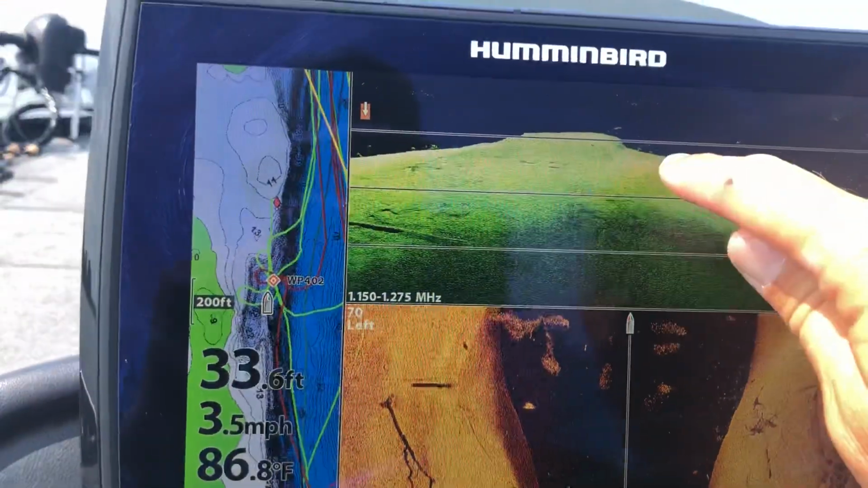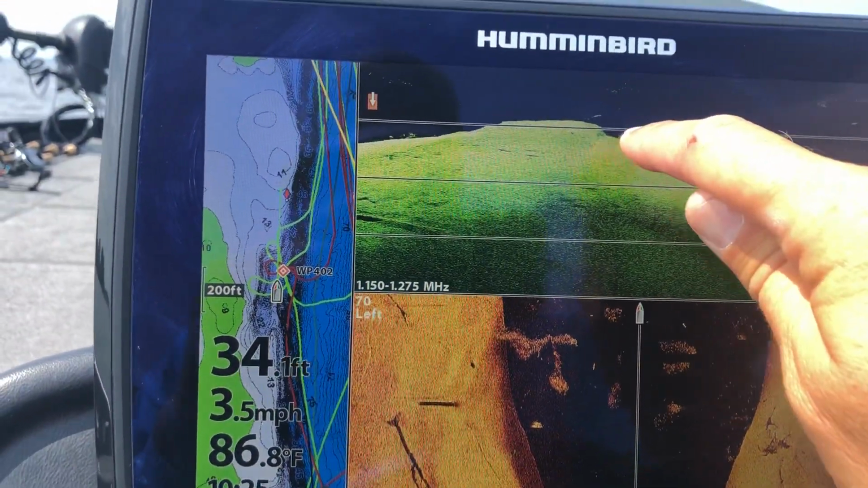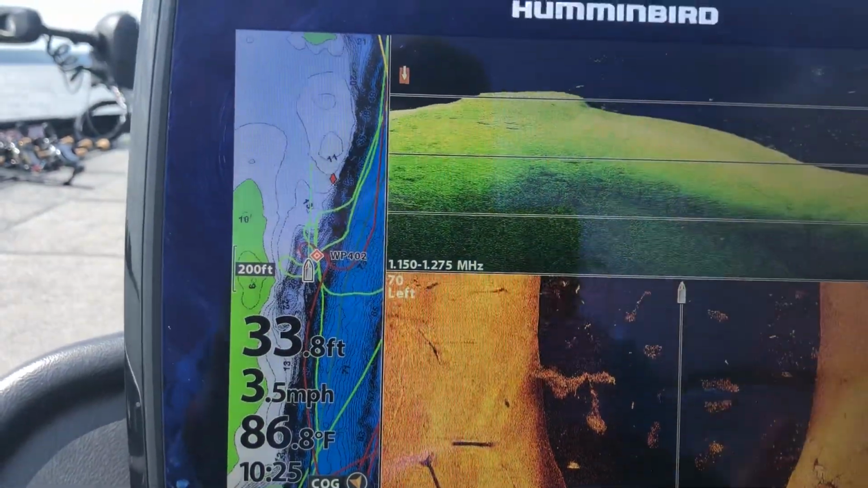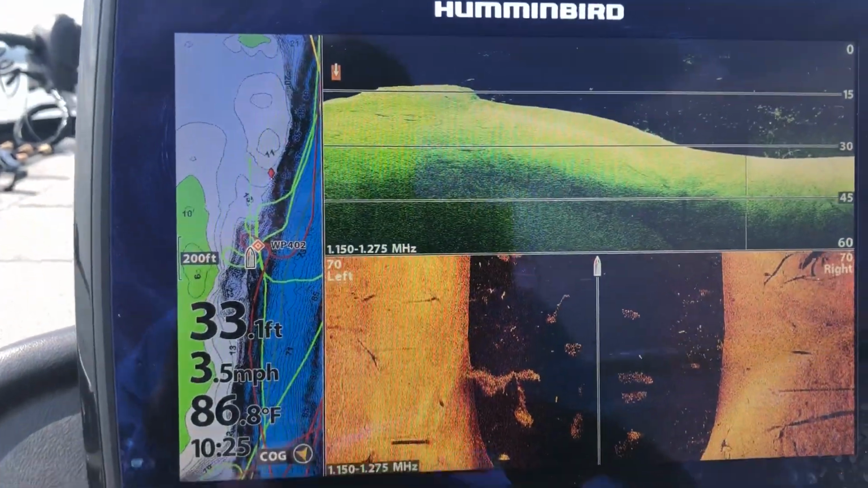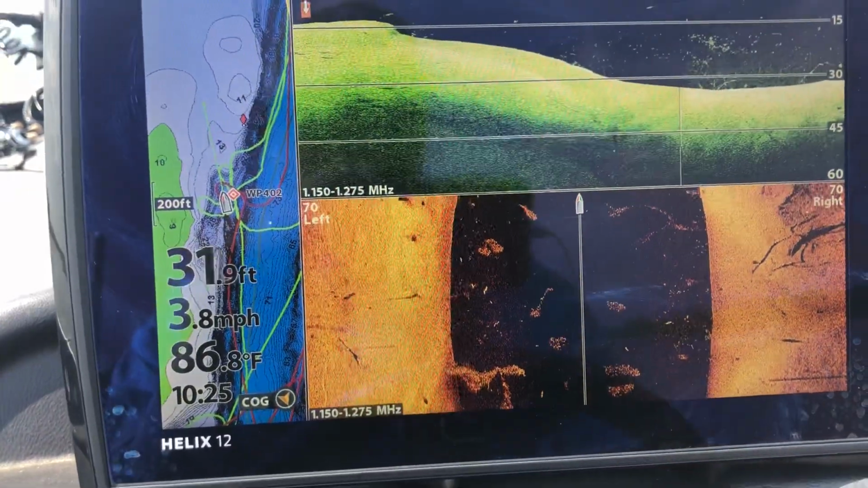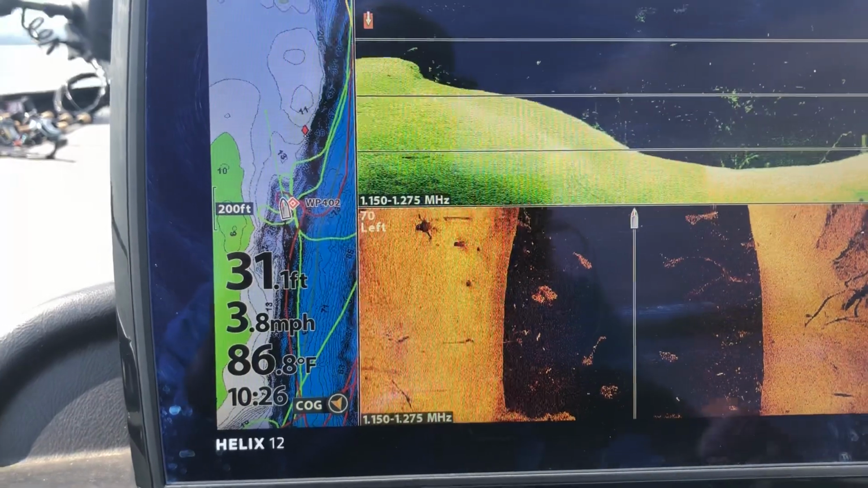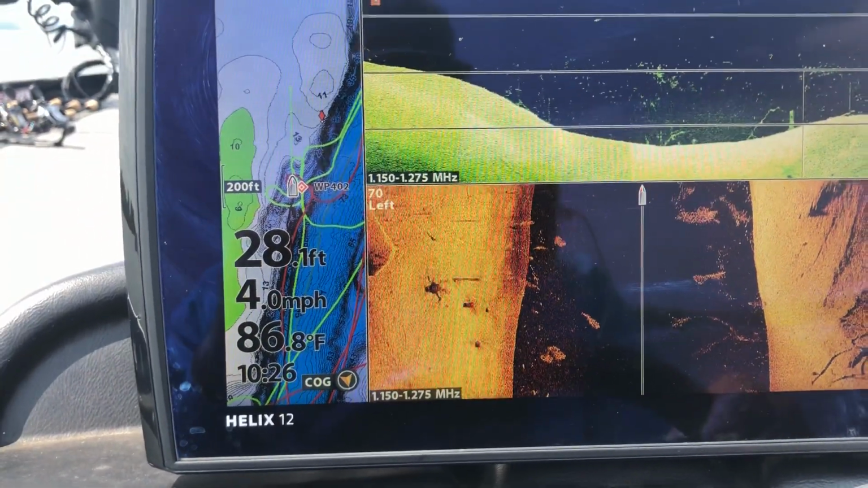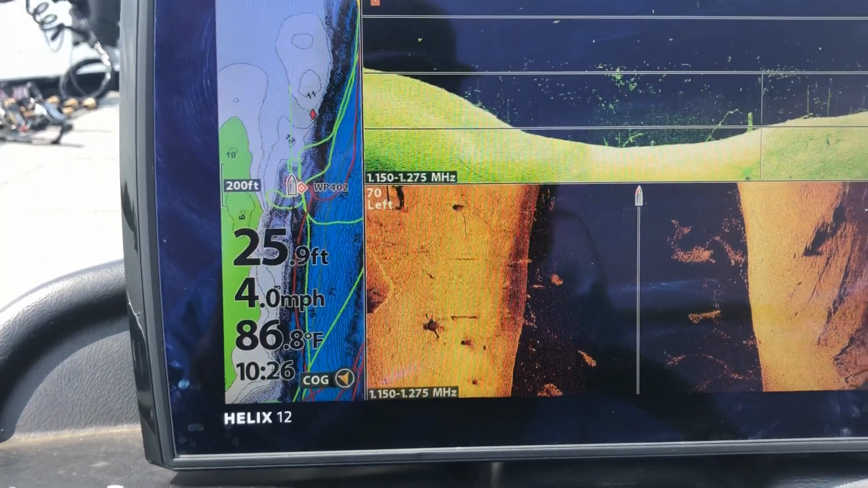So I'm going to show you what you're kind of looking for. You can see here, there's 1, 2, 3, there's 4 fish and a little bit of bait above, and there's one that came off the bottom right up there. But what we're going to do is idle over this point. I've got a waypoint there that I've marked in the past. The edge of this river out here is 60, 70 foot. It's hard rock with some timber on top.